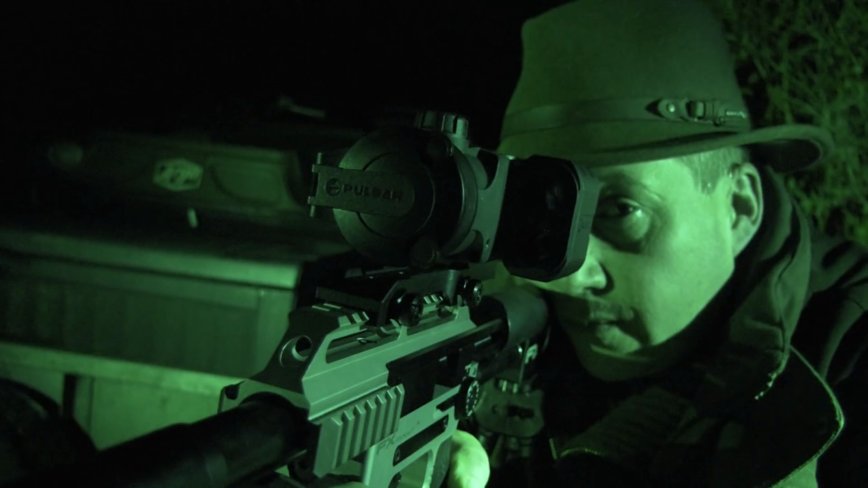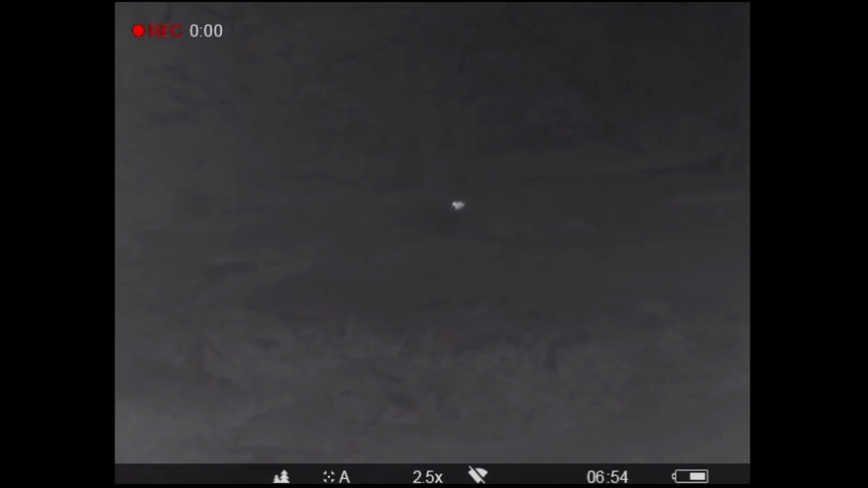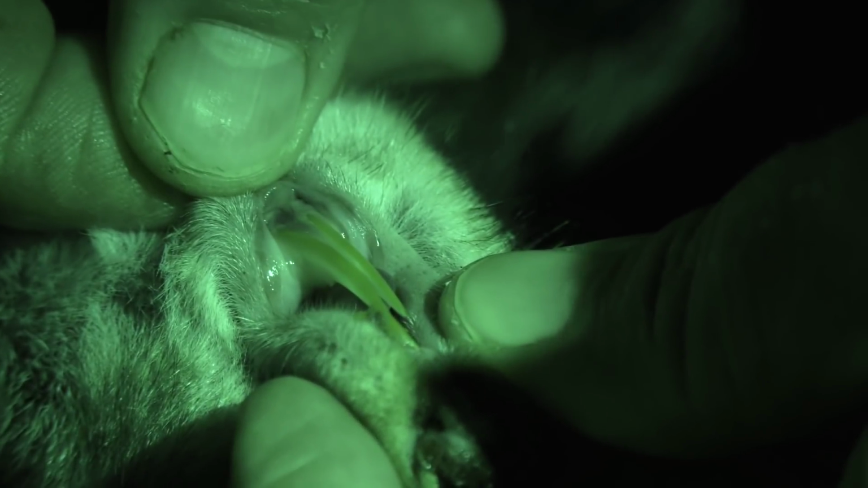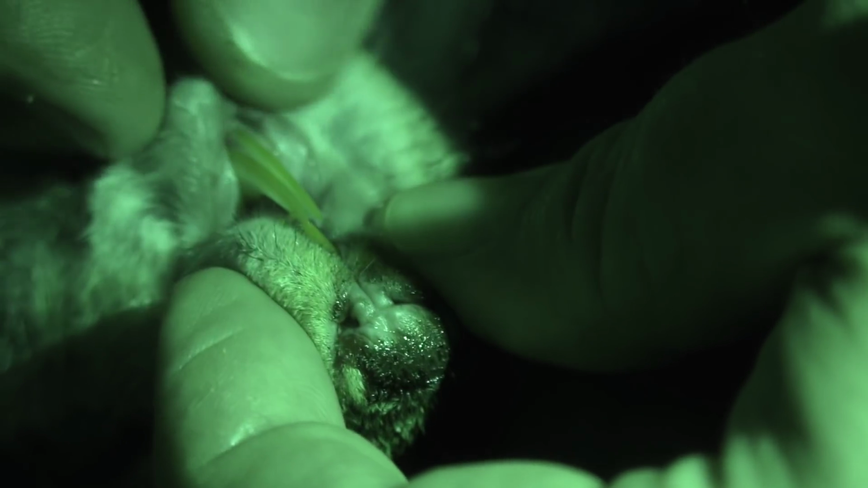To test the range-finding capabilities of this new Pulsar, Roy has chosen the most range-sensitive rifle in his safe, the FX Impact. He has already spent an afternoon on the squirrels. They're seriously equipped little critters. Look how long those teeth are on the lower jaw, and you've got the chisel teeth on the top there. Incredibly strong as well. They are just little muscle houses.